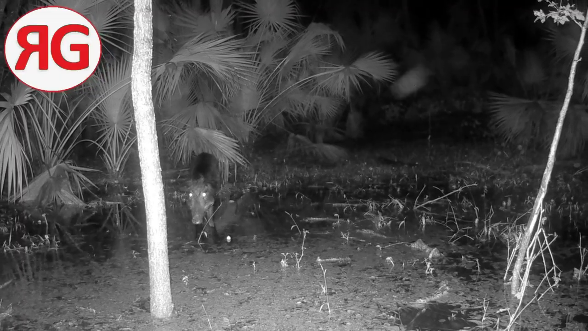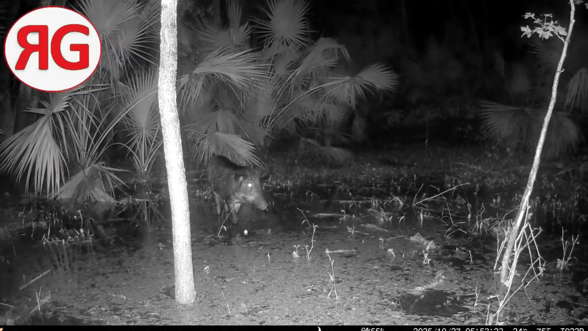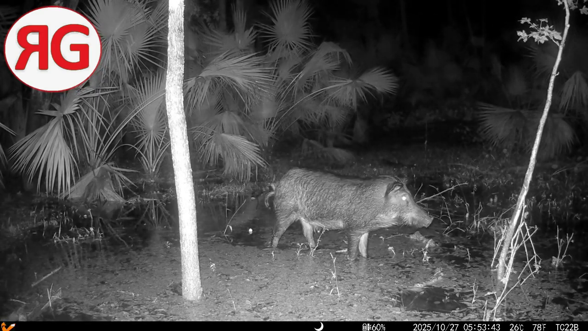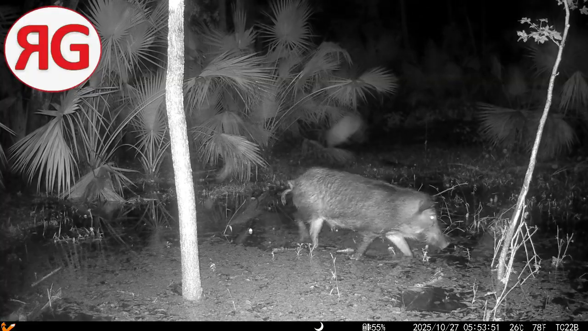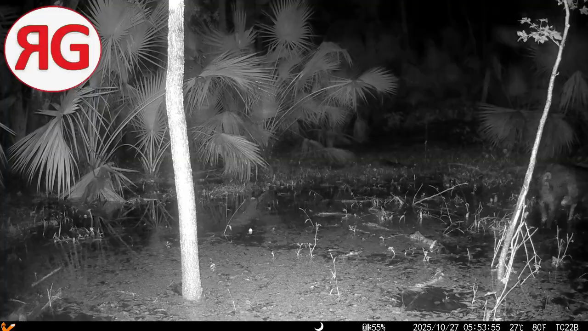Well, he's just checking it out, taking it all in. And that's the same pig, and he's a little wary of that camera. I guess he realizes it's too small to really pose a threat, but he's still not sure. So he's gonna mosey on his way.